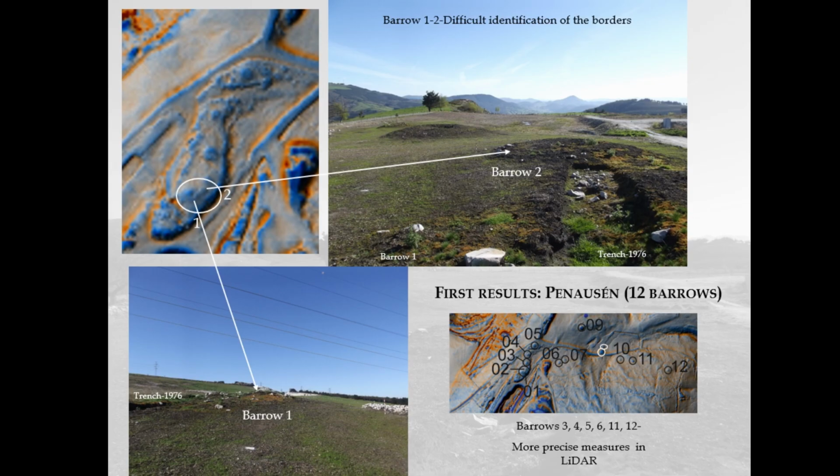The topography of this area is very confusing because there is little elevation in this site and the 2 structures are very close to each other, making it hard to identify the limits of each tomb, as you can see on the slide now. Moreover, the trench dug during the excavations in 1976 is not helpful either. You can see here very clearly, I think.